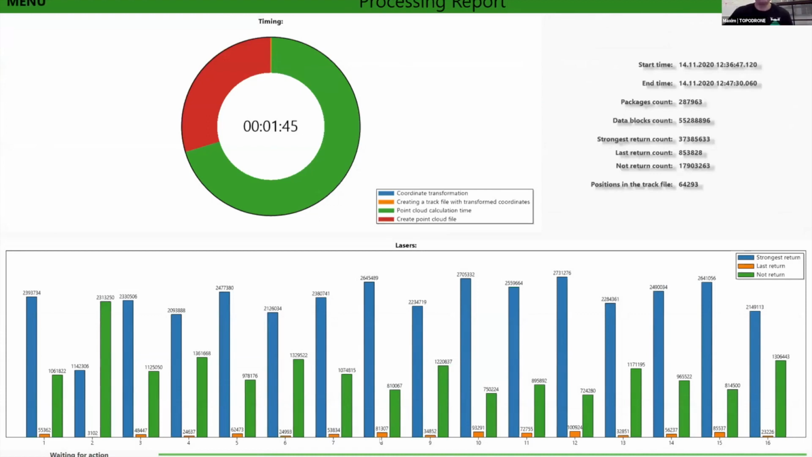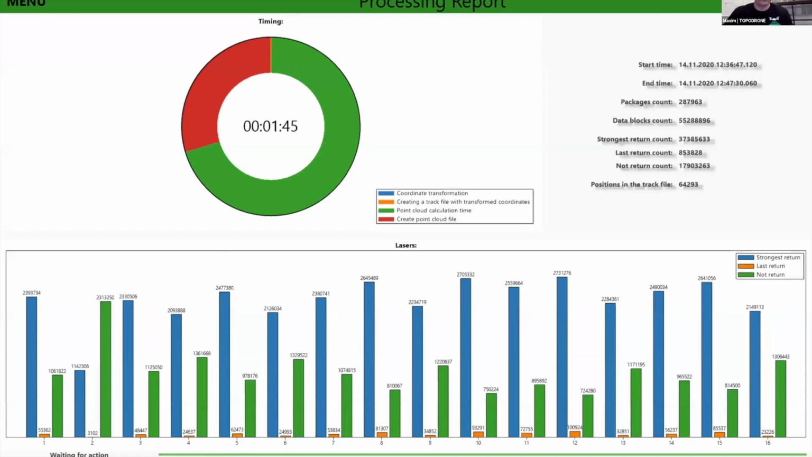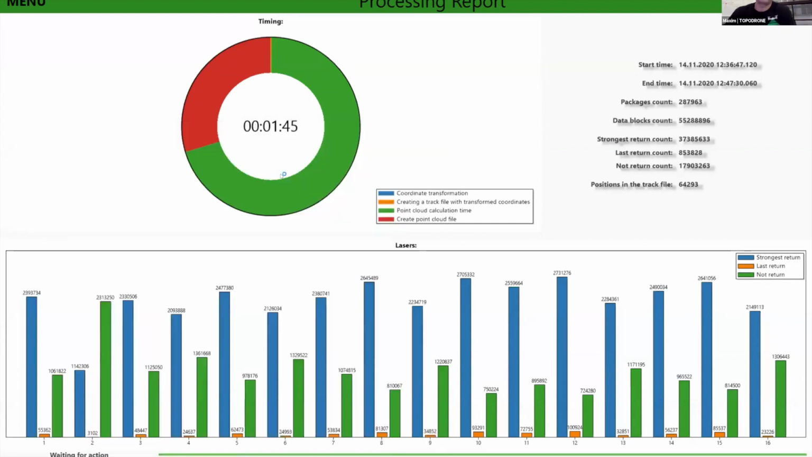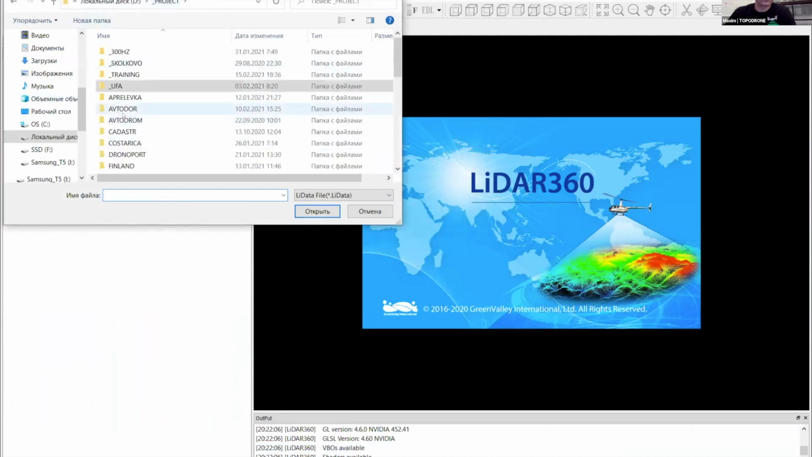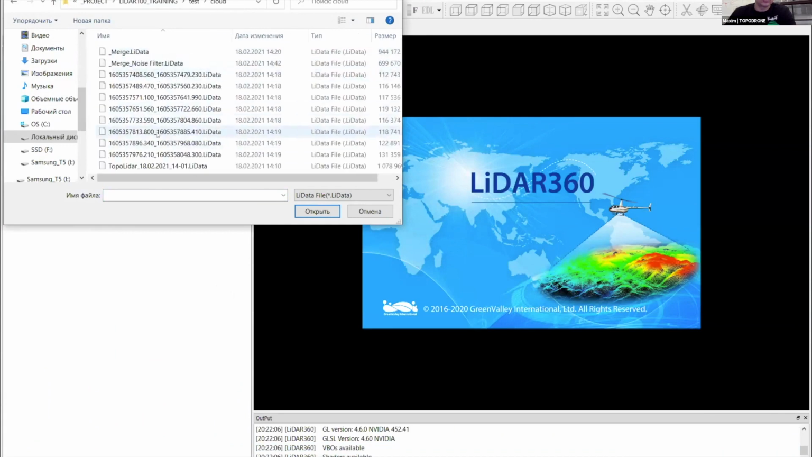And now we will upload it to LiDAR 360 software. And we upload this point cloud, just the point cloud which was generated.